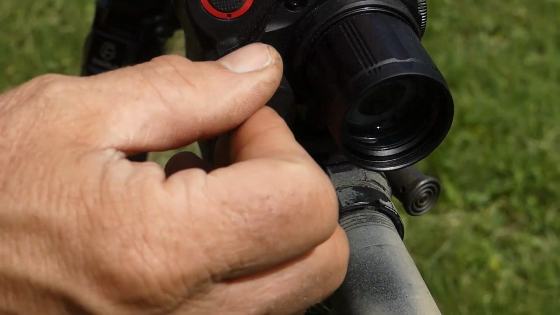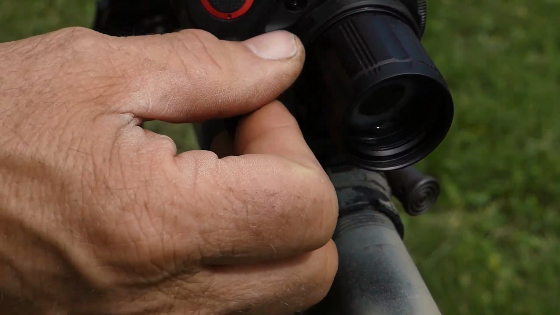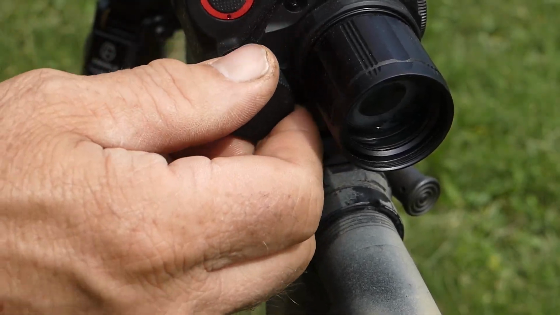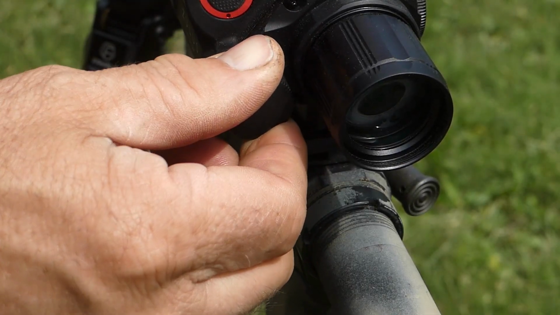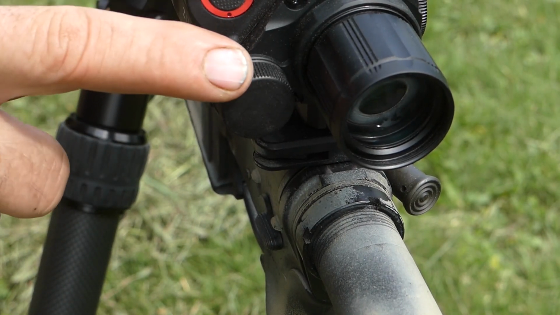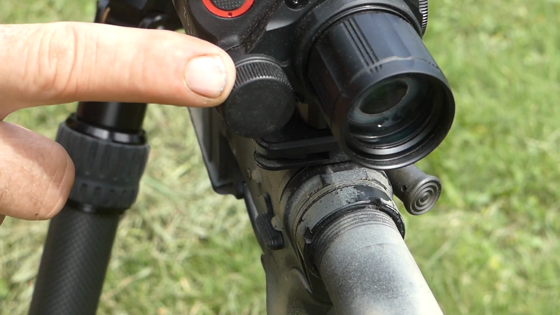One of the things that I will mention with this, you want to be very careful when you're screwing in these caps to make sure that you have them lined up well. They are a light aluminum cap, and you could damage those threads if you're not lined up.